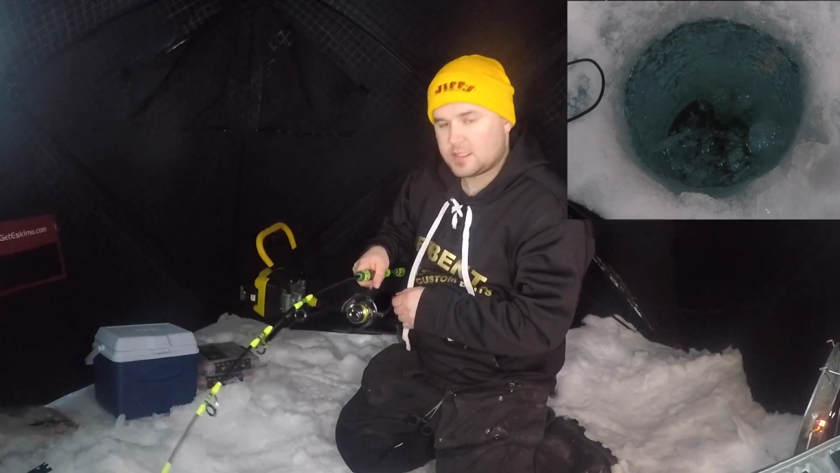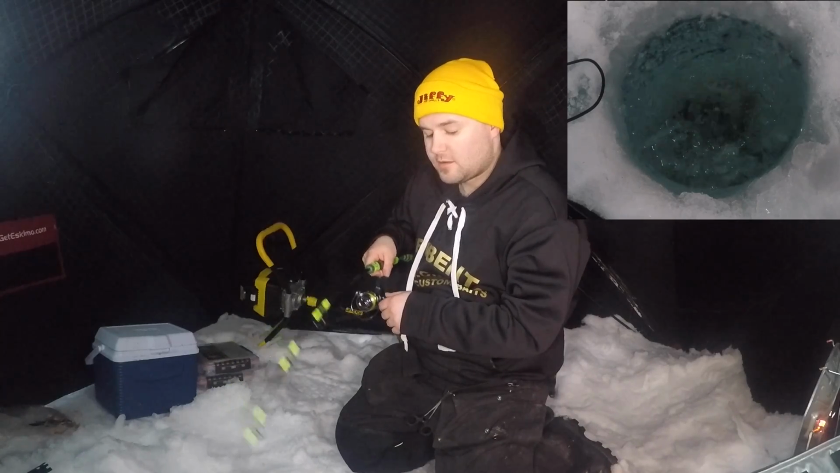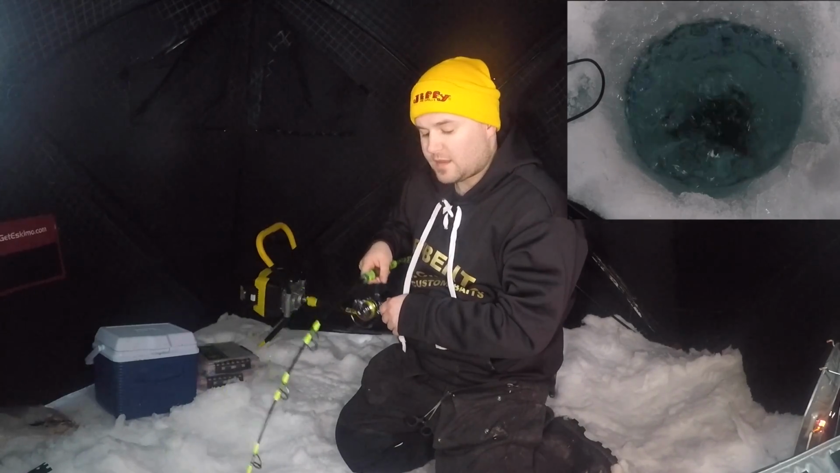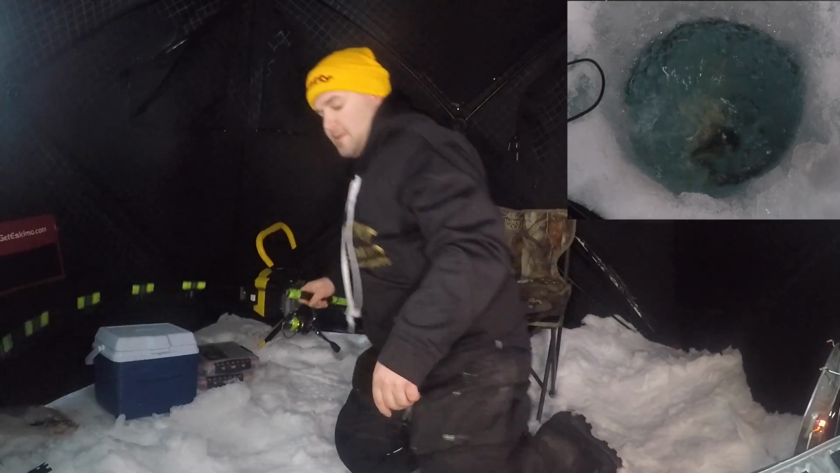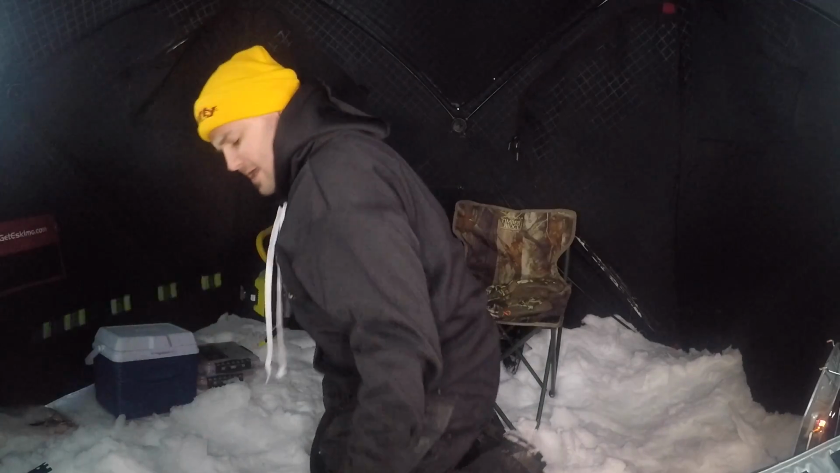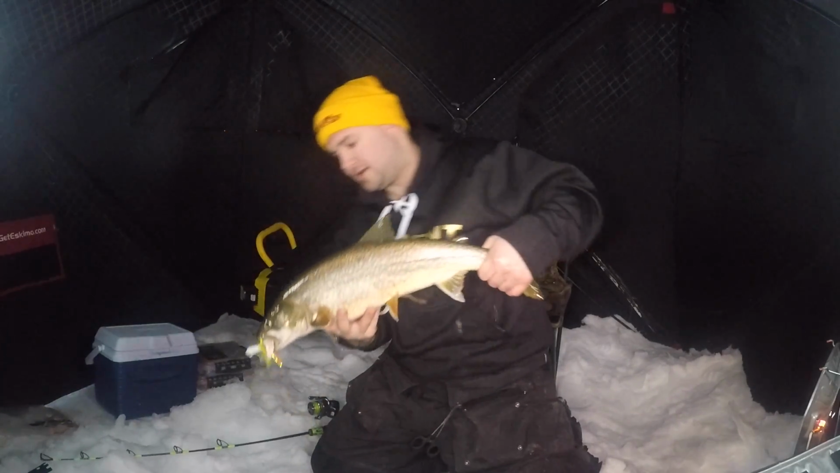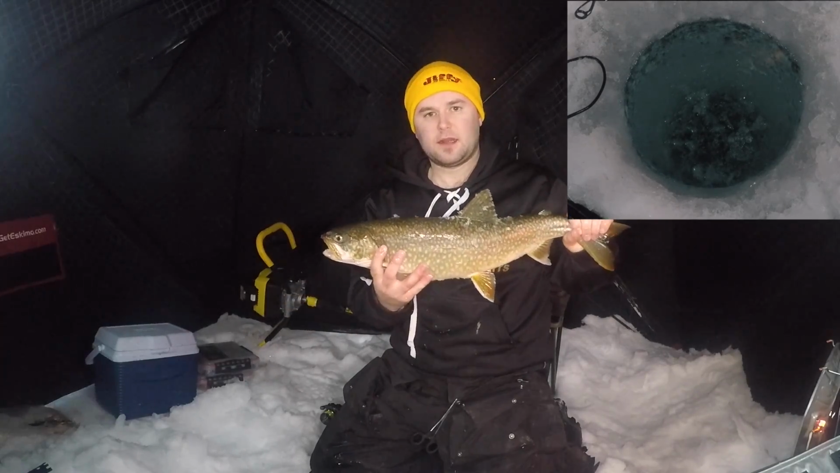The leader here, so he's just under the ice. Feels like a smaller fish. Oh yeah, nice little guy. Nice little guy. We'll get him back down in the water here.